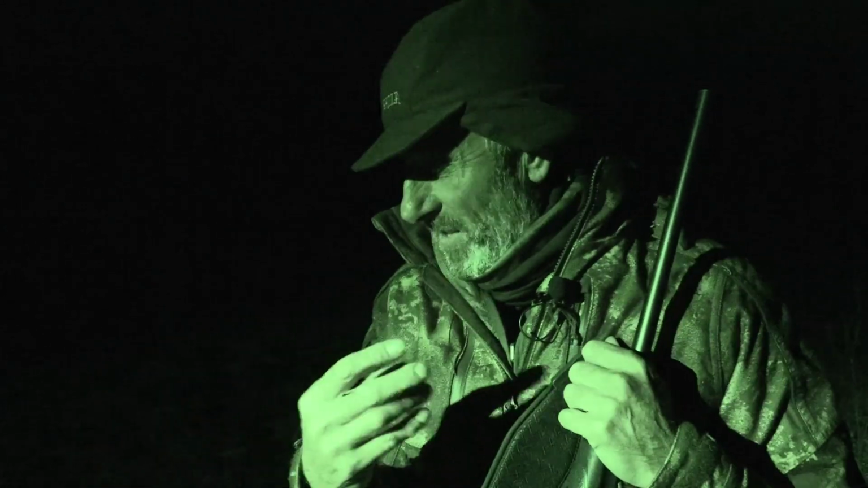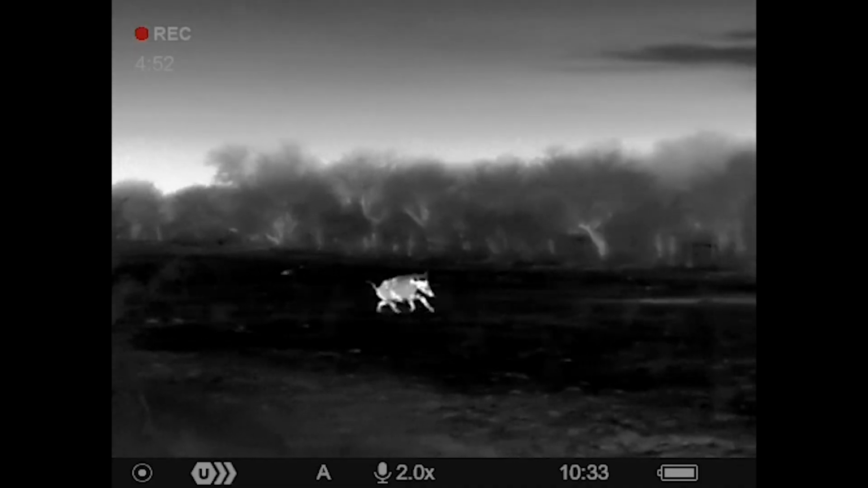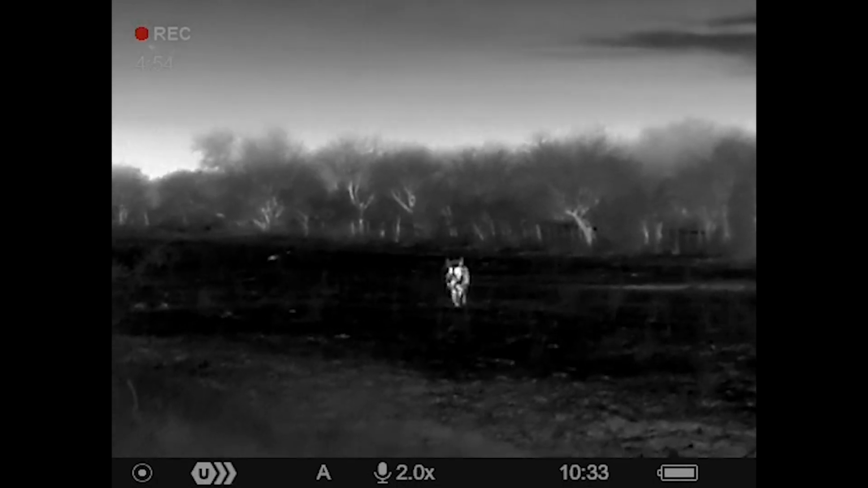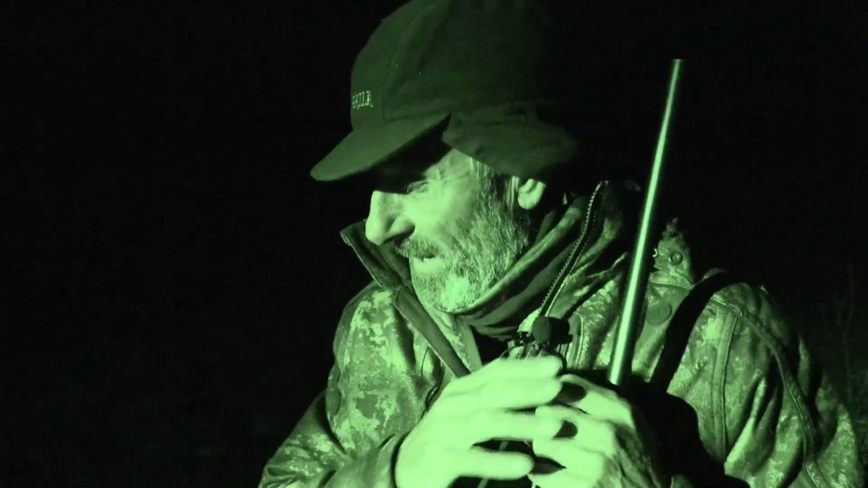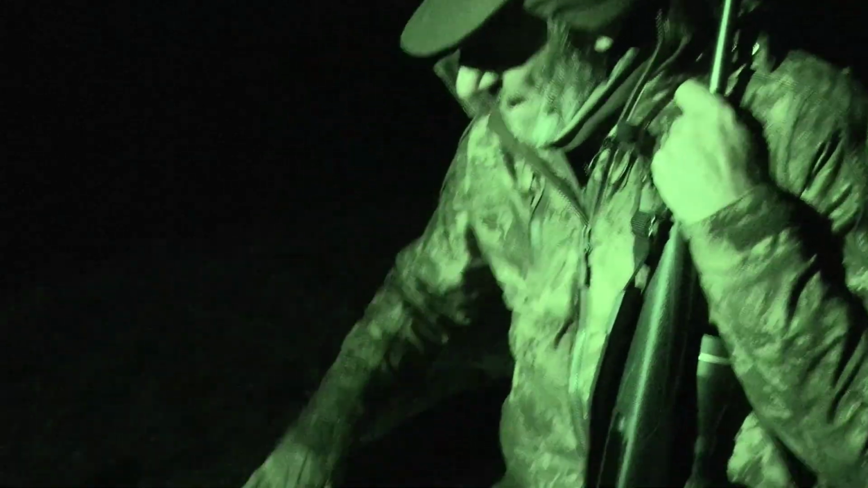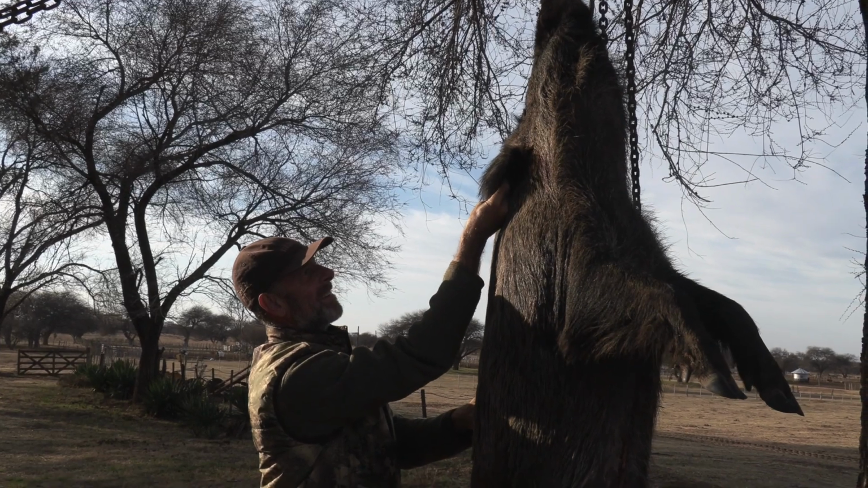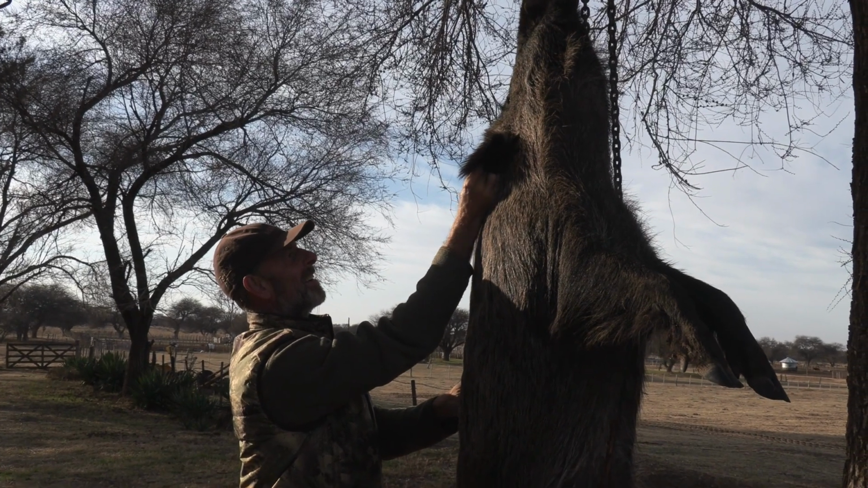You can hear it just making all these funny noises, grunting and everything else. And it comes back out, looks around, drops back again. On this one, it came out. I think we may have spooked it a wee bit. It ran towards us, and it turned sideways, and I took the shot. So a perfect end to a lovely evening anyway. So I'm really pleased. It's a nice-sized wild boar, and Tim adds another, very different Argentinian wild boar experience to his list.